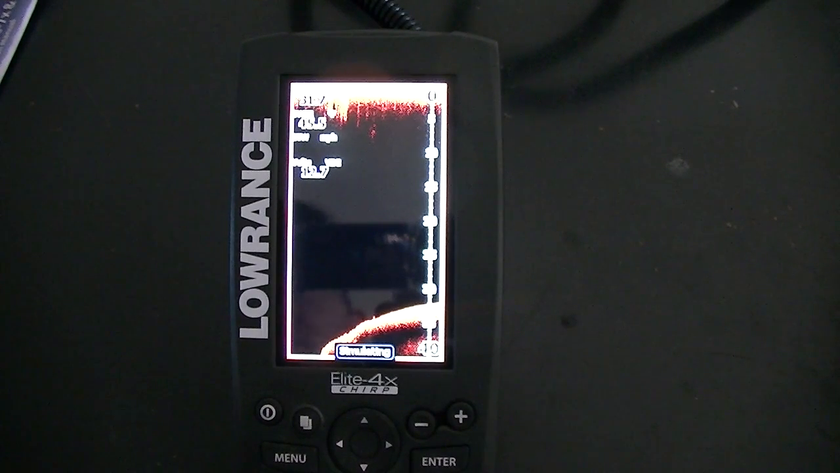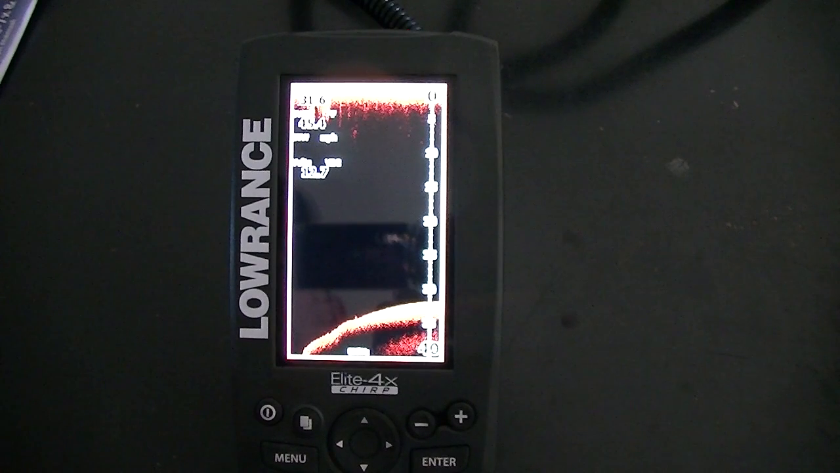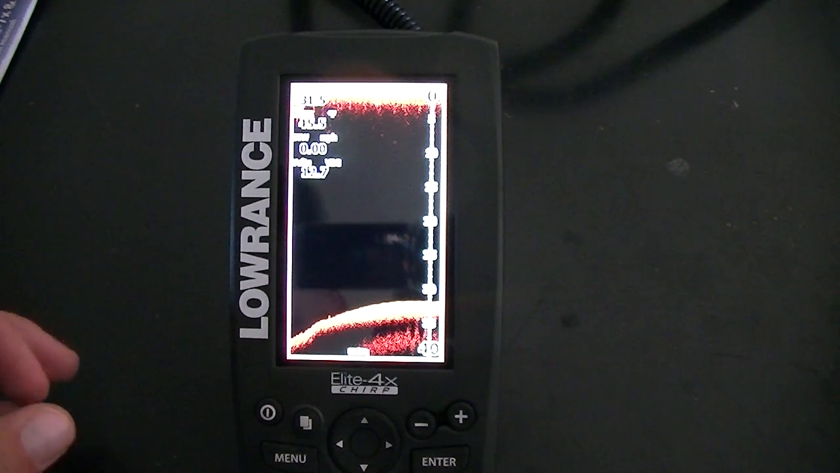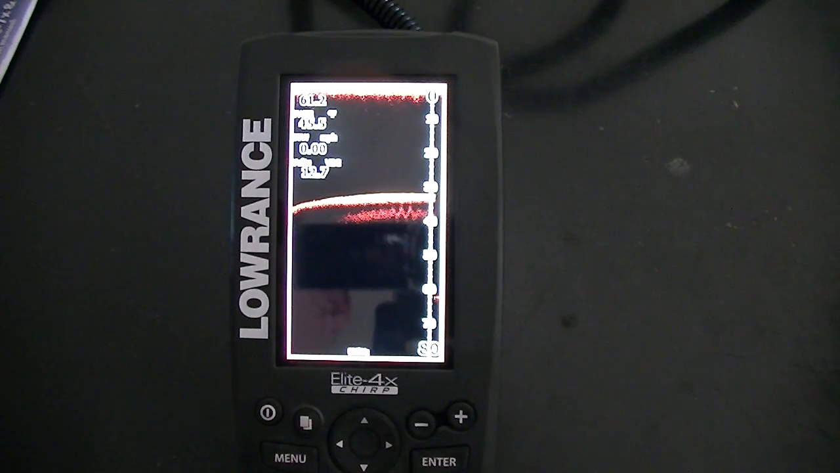The regular sonar tends to show things kind of blobby, so it just puts things together. That's your fish finder, and this is your downscan imaging. So this is what's going to help you determine exactly what they're hitting, and then also help you find new spots that could be a benefit to fish.